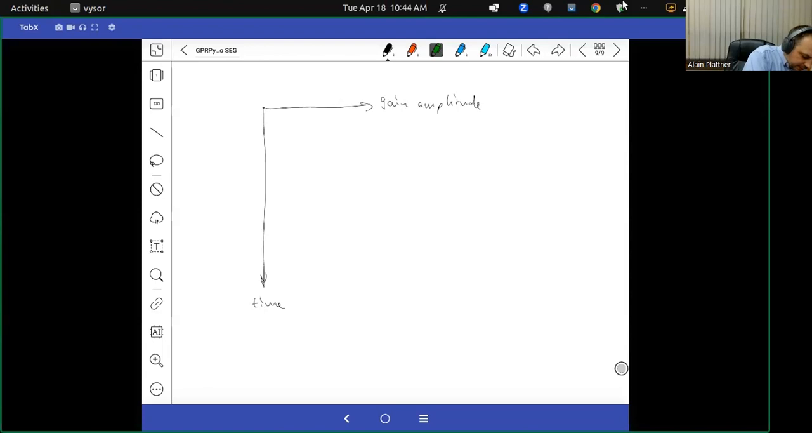And it is something that looks like this, and this function is t to the power of p, and p is what we need to supply.